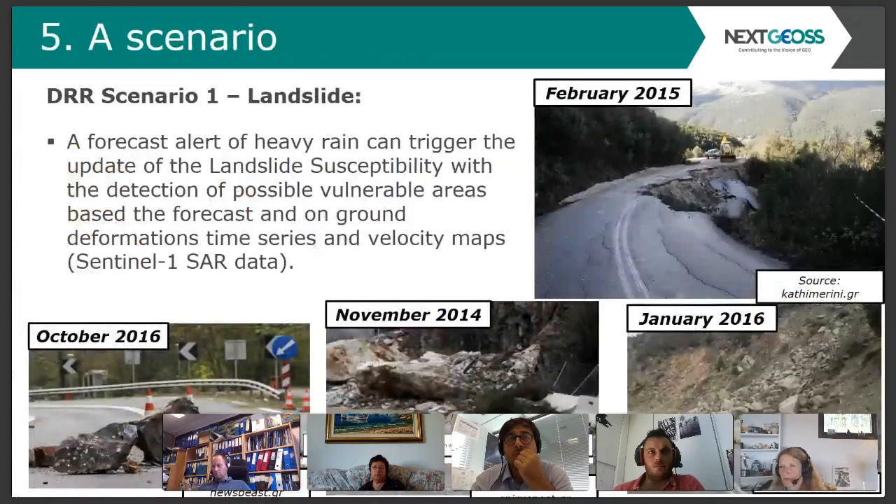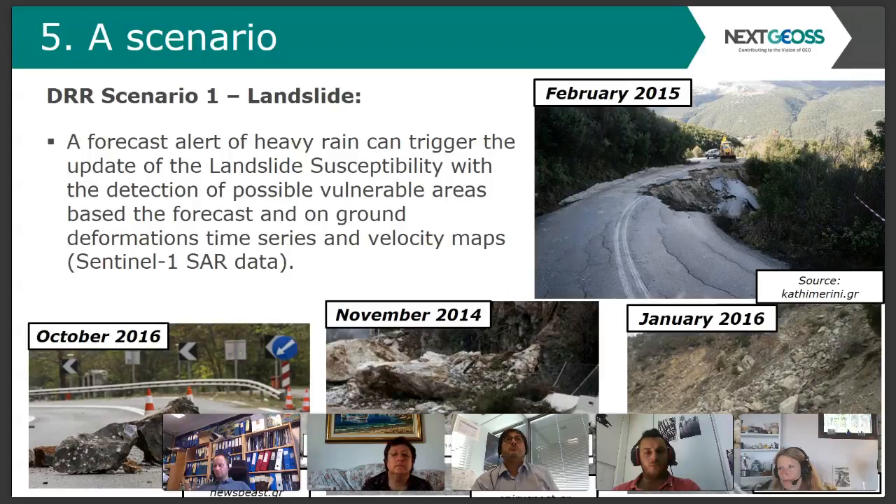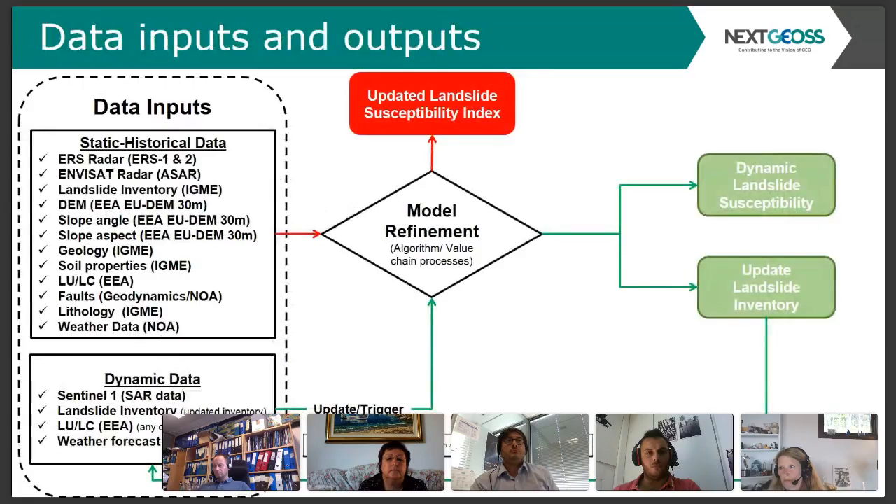Now, let's see an example to make this a little bit more intuitive. A scenario would be that a forecast alert is issued for an upcoming heavy rain, which can trigger the update of the landslide susceptibility with the detection of possible vulnerable areas based on this forecast and also on ground deformation time series based on Sentinel-1 data.